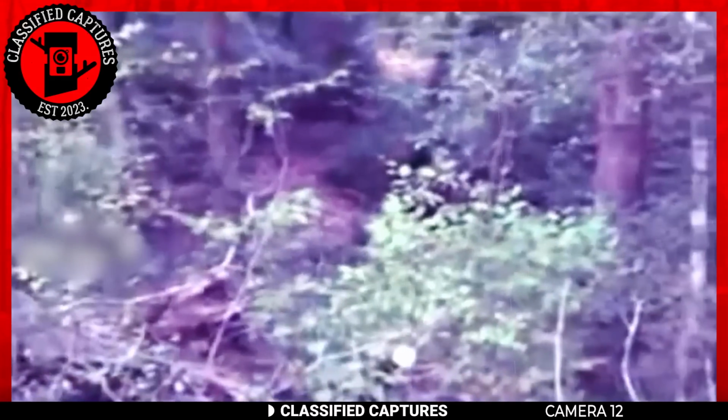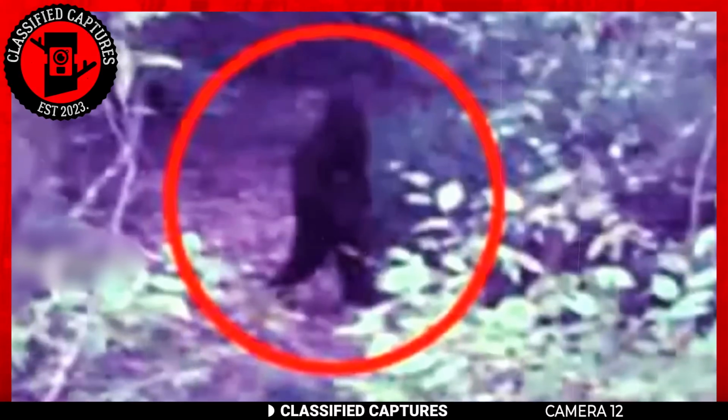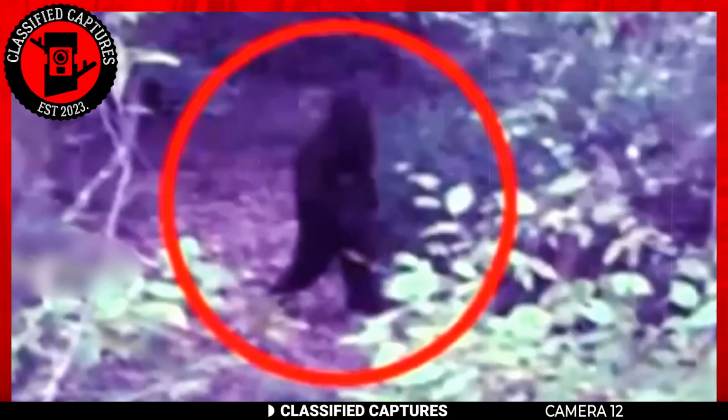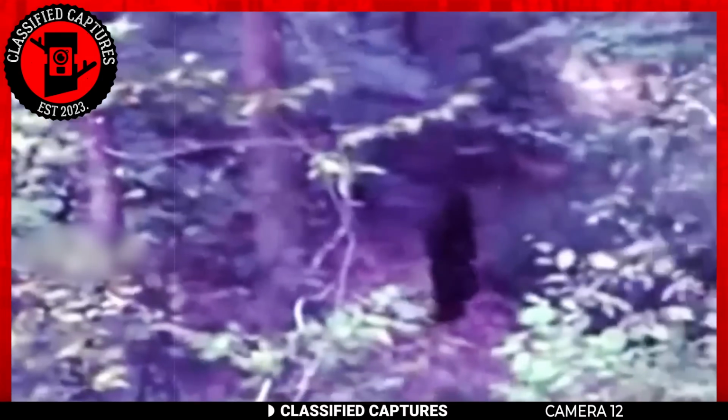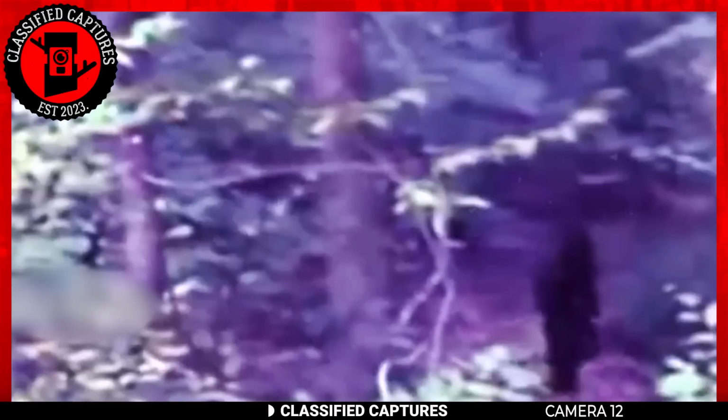Every step leaves behind a distinct trail, carving a clear path through the undergrowth. Intermittent zooming in and out of the camera lens reveals a bone-chilling detail. A long, elongated object held tightly in the figure's right hand, resembling a knife.